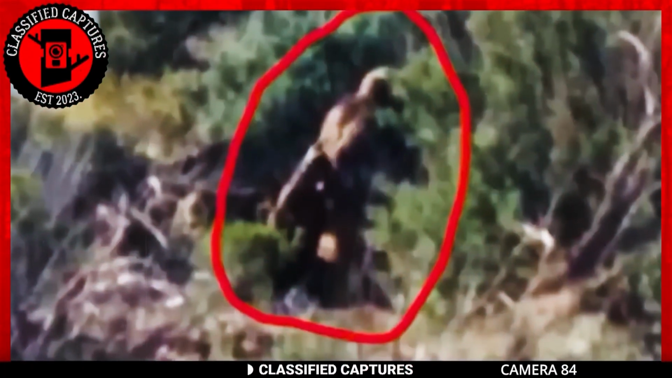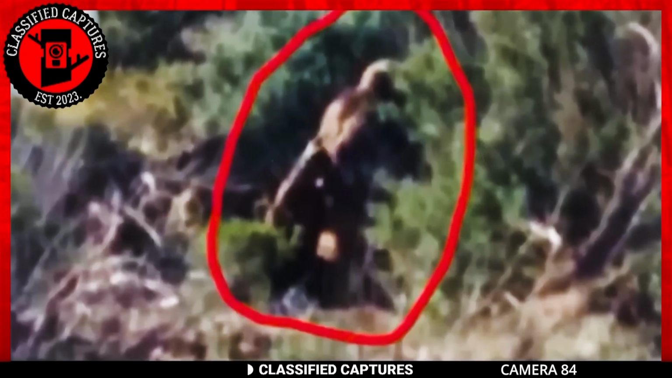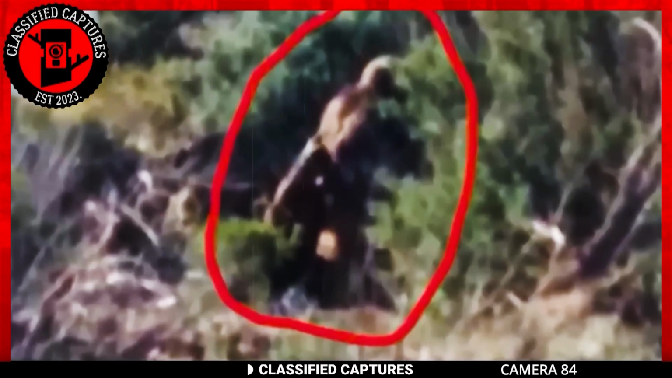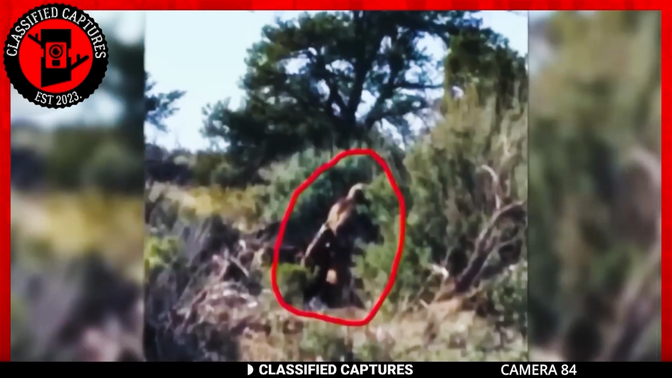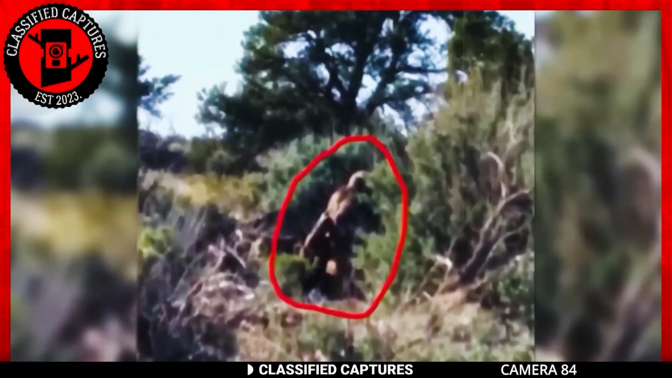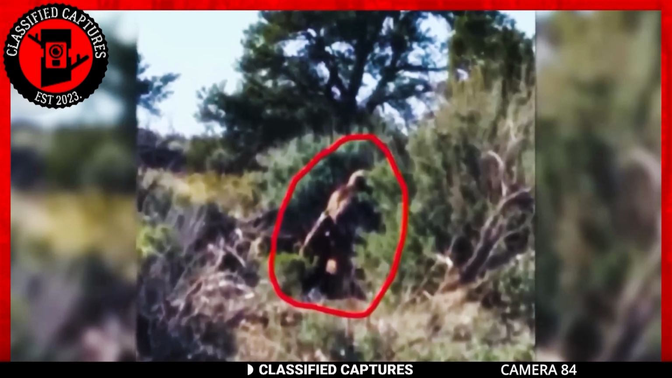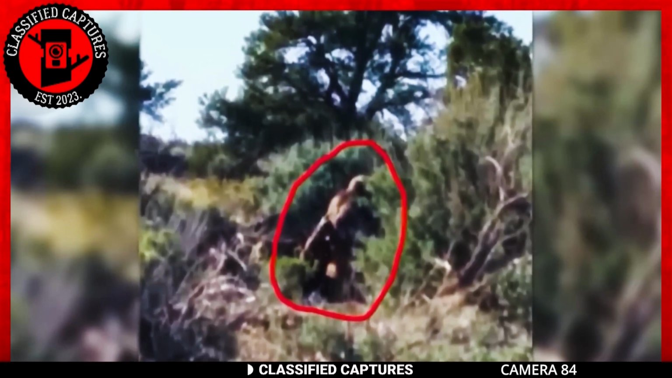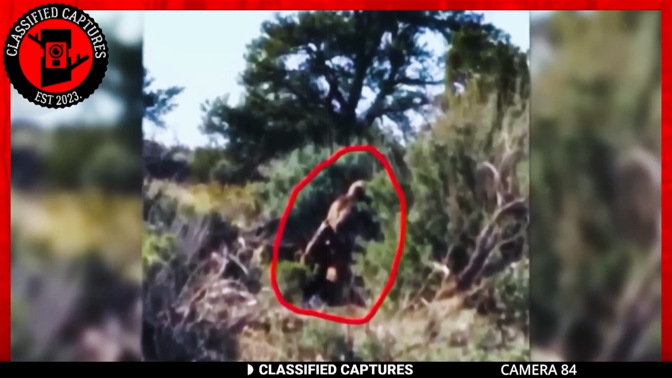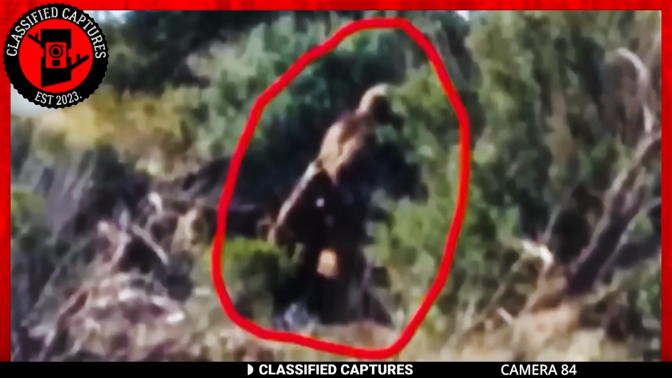The mystique of Bigfoot continues. In the world of cryptids and enigmatic creatures, Bigfoot, or Sasquatch, holds a special place, and this image adds another layer to the enduring mystery. The footage opens us up to a forest where we've got some dense bushes, and there, right in the midst of it all, is a figure with brown fur with its back turned to the camera. Now the speculation begins.